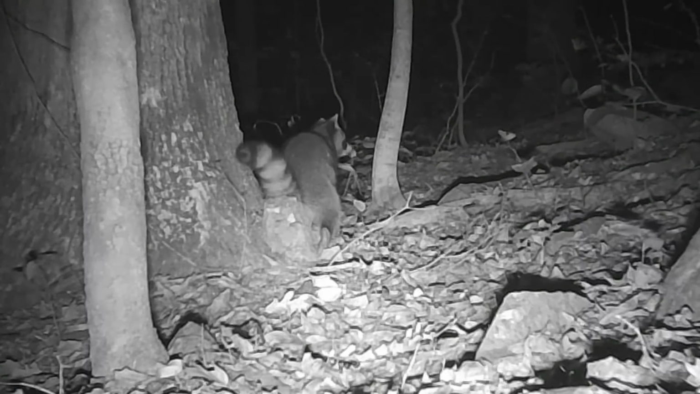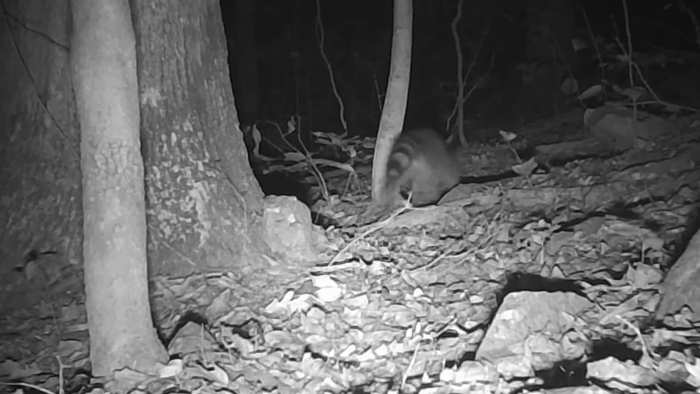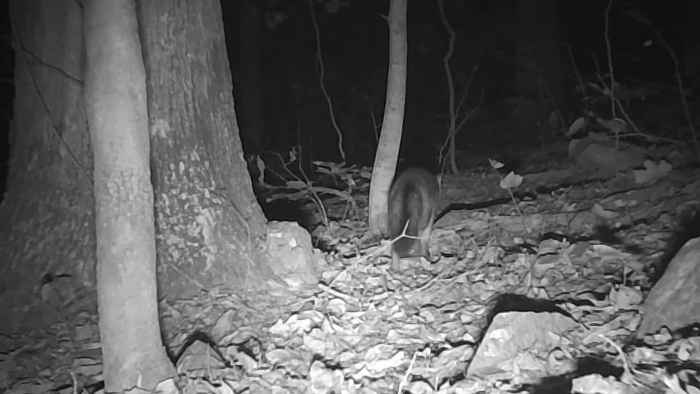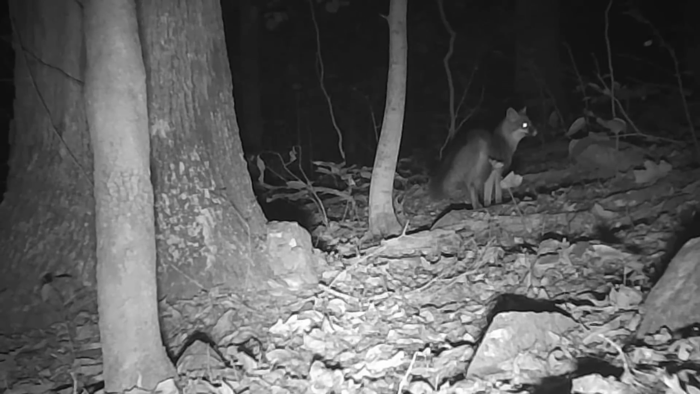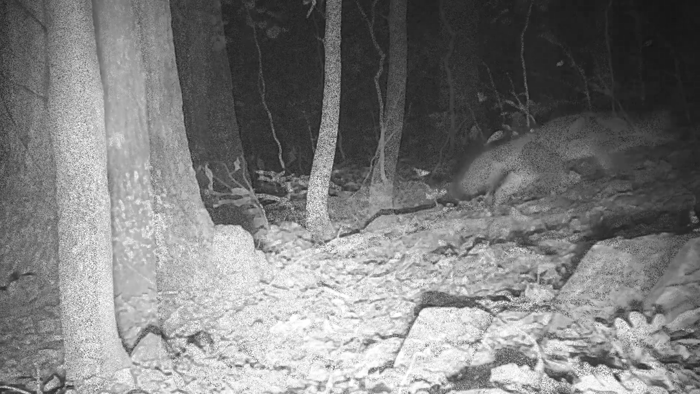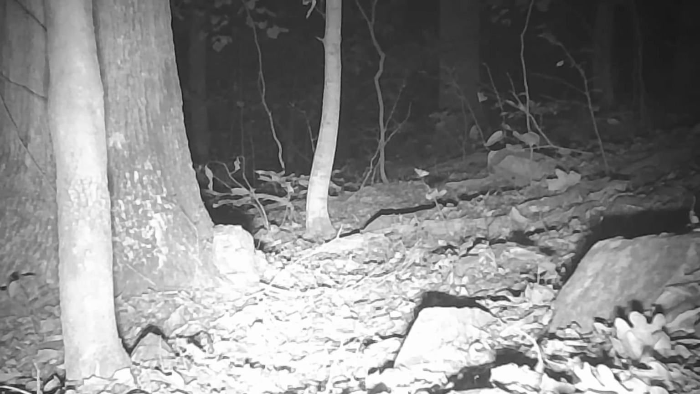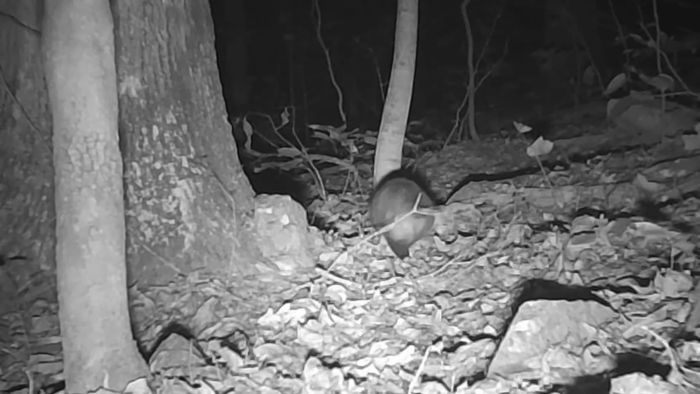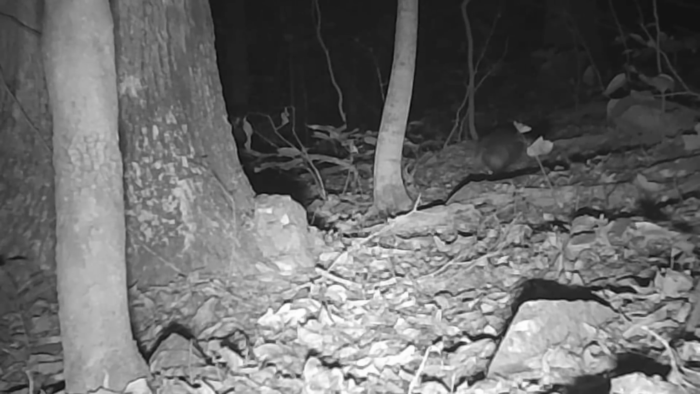Come dark though, the coons is out. They got to mark their little rock. And the fox is out too. I can't tell you if that's Freddy or Betty. It's one or the other. But they're moving around good even during the day. And the little possum's out too. Everything's got their own little thing to be doing.